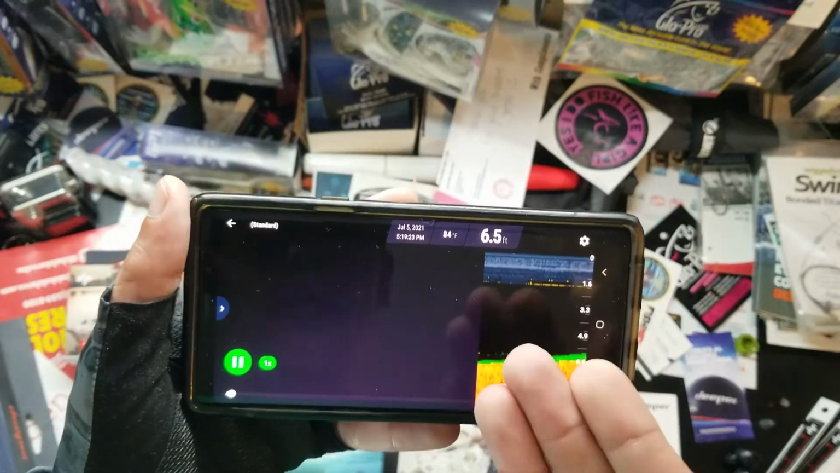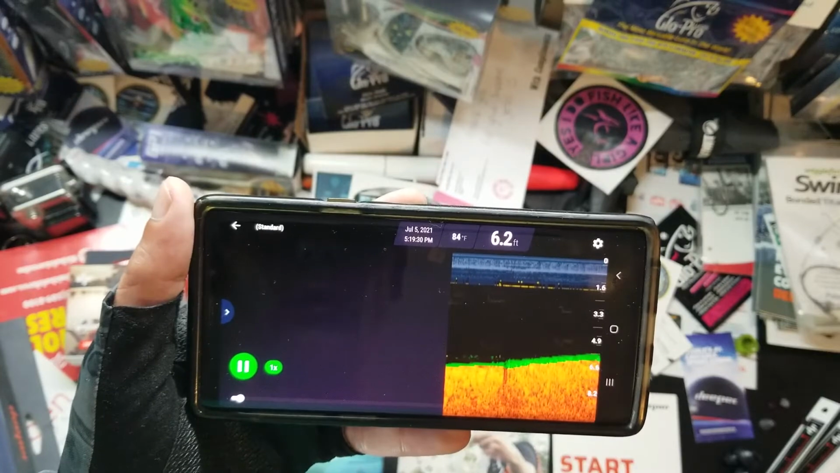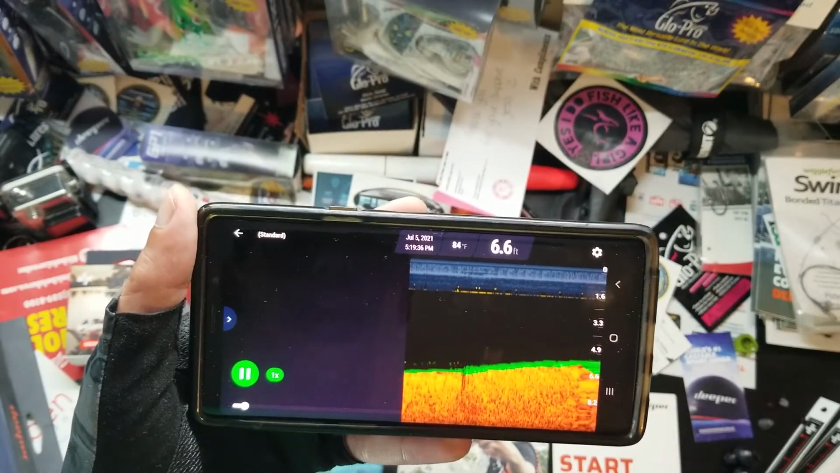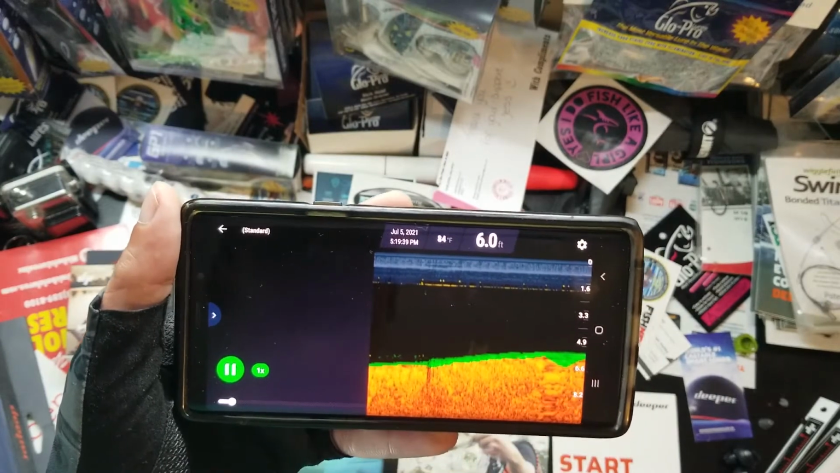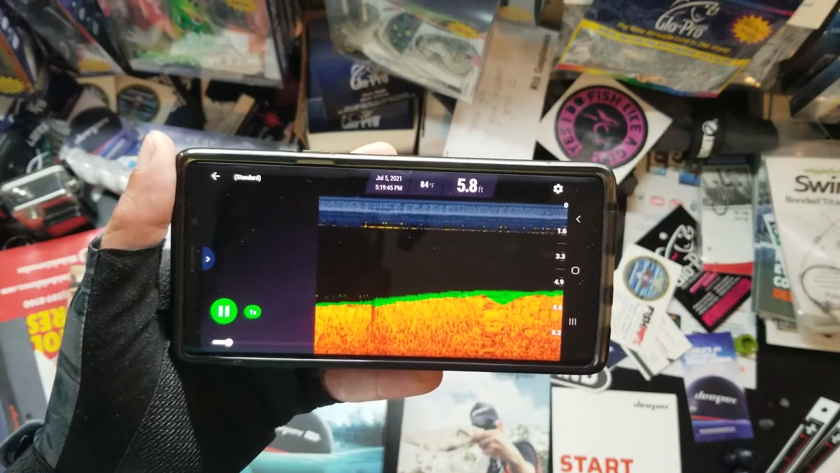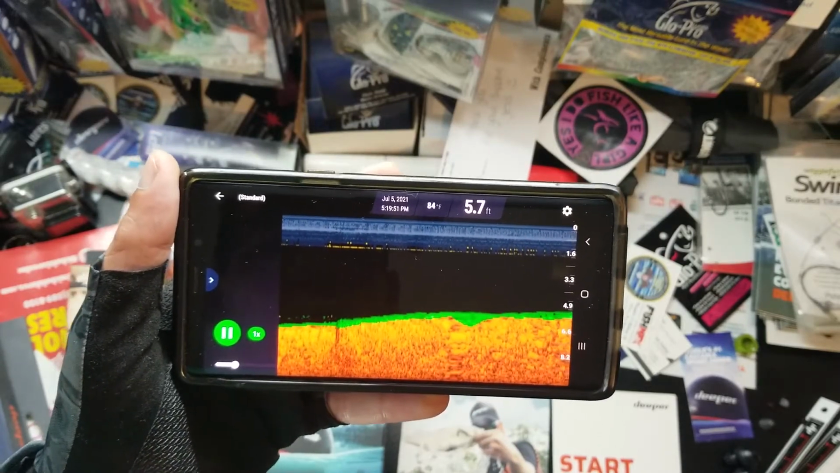And 84 degrees. It was on July 5th, which is a few days ago. And you can see right now there's not much activity. There's a little weeds at the bottom. The bottom's kind of, with the bright orange, you can see that it's not really a hard bottom. It's not rocky. Not much going on here.